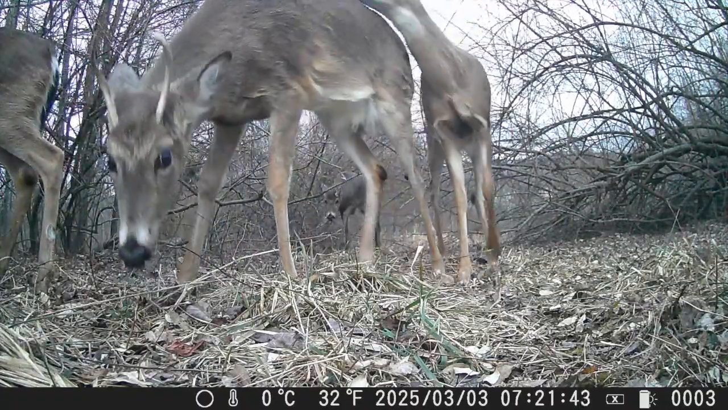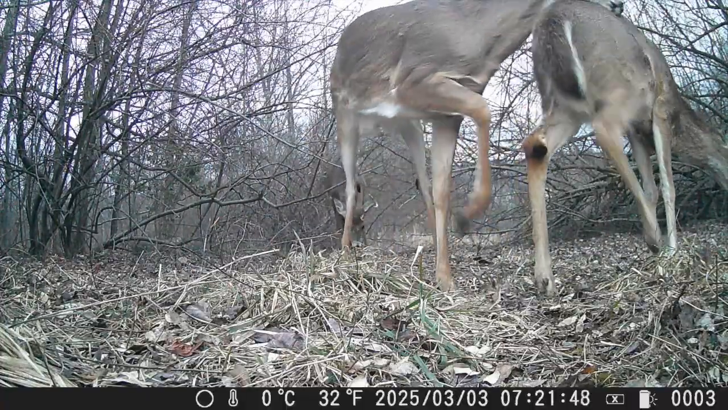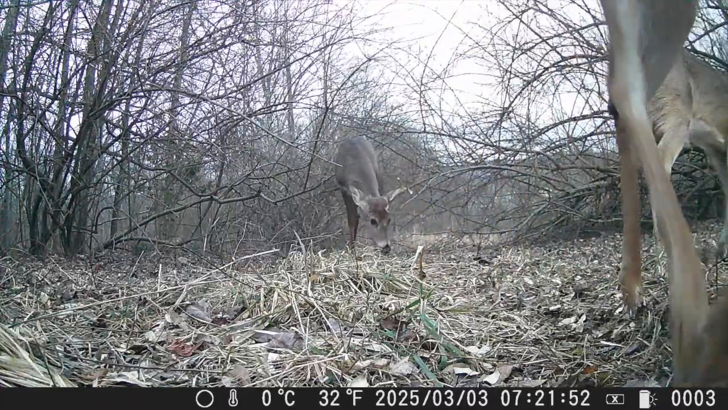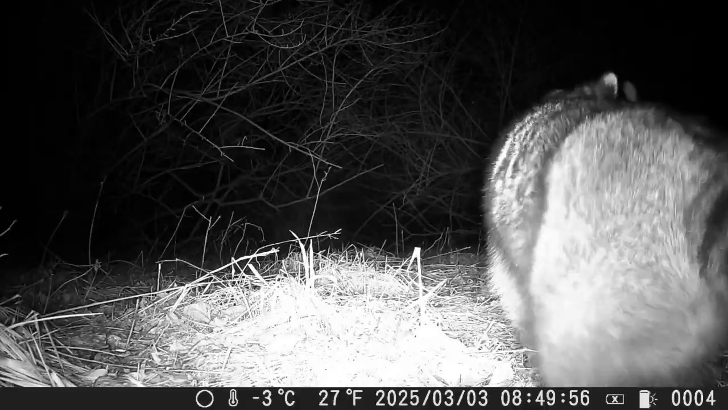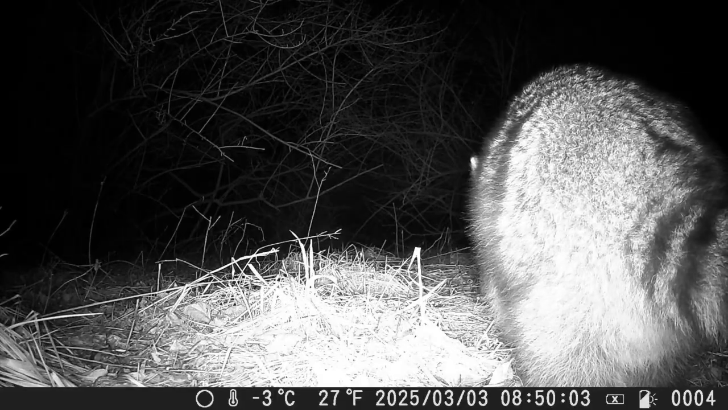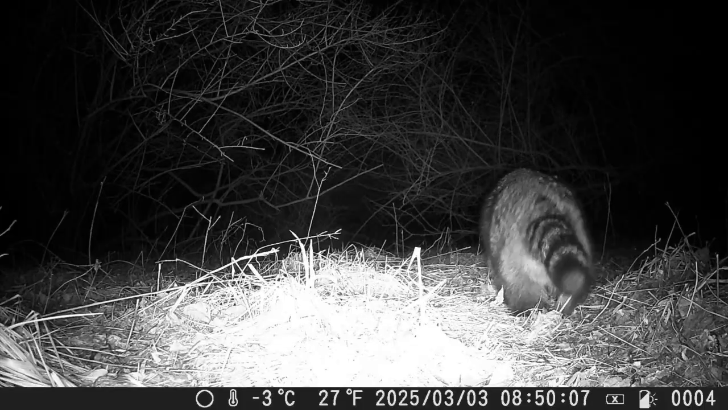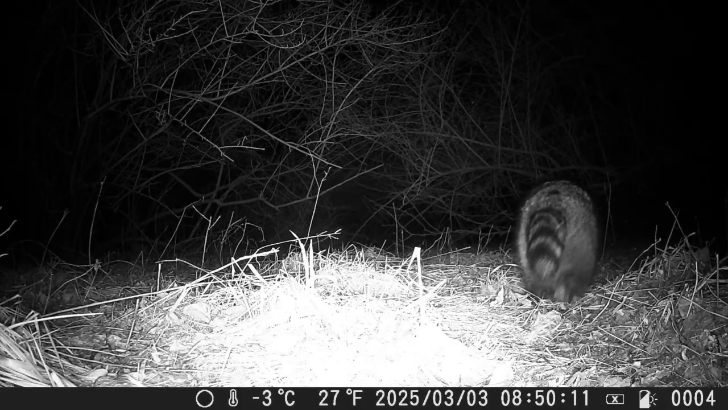Tail flicks equal body language. A flicking tail can mean a deer is alert but not alarmed. When they raise their tail high and run, it's clear, let's get out of here, to others. Raccoons are mostly nocturnal. They're usually most active at night, which is why you often catch them on trail cameras after dark. They are mostly solitary animals, especially the males.